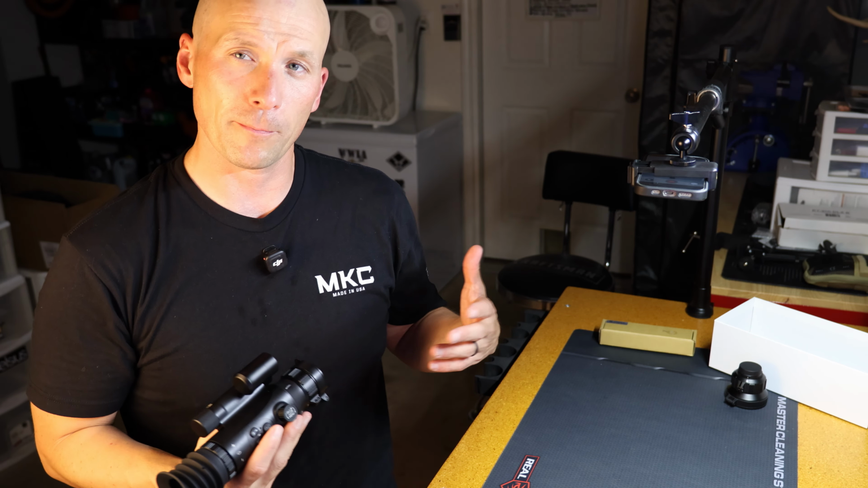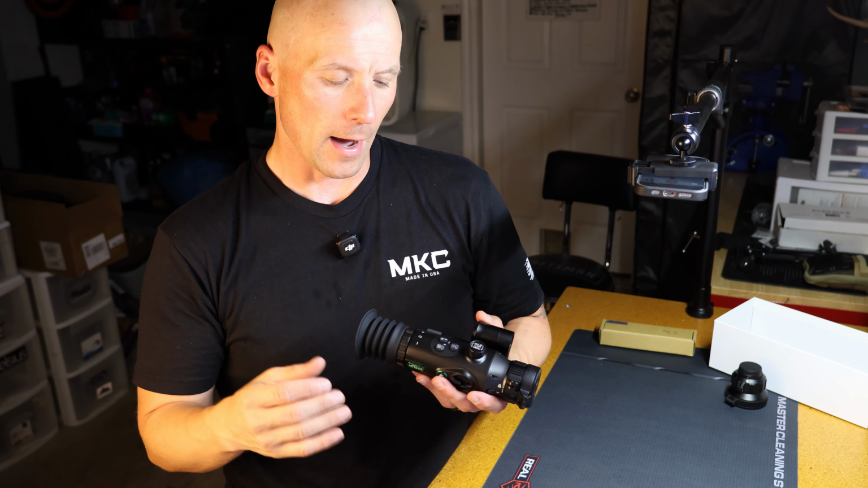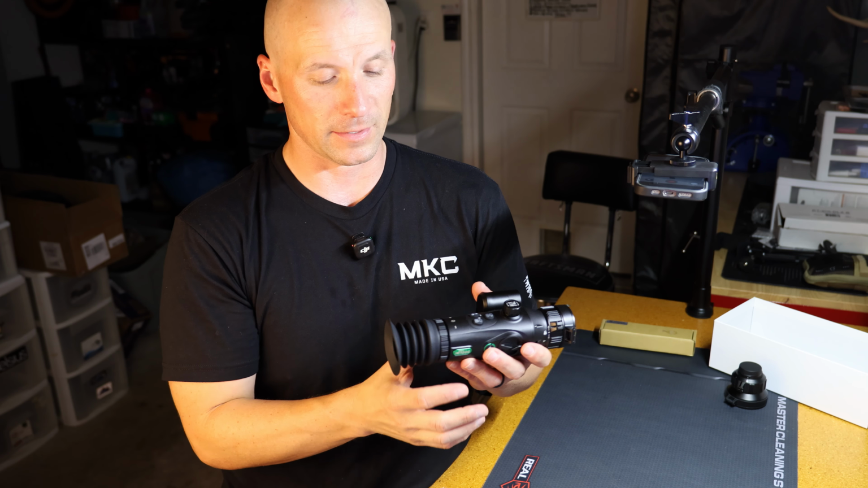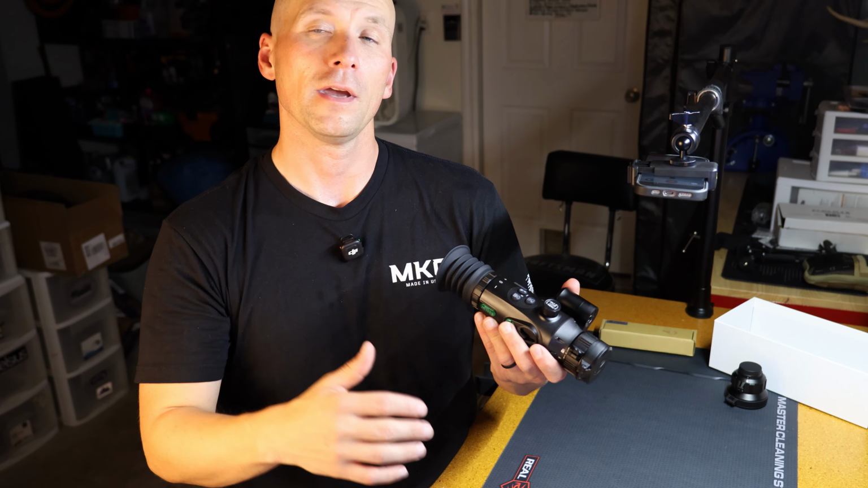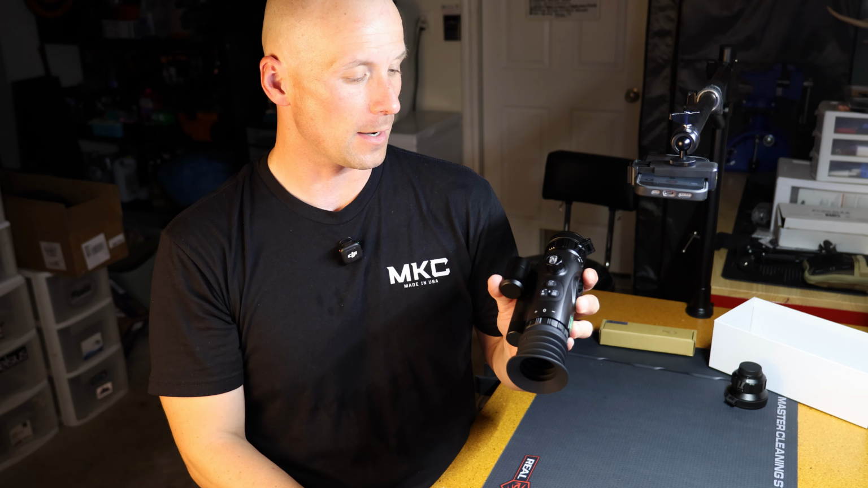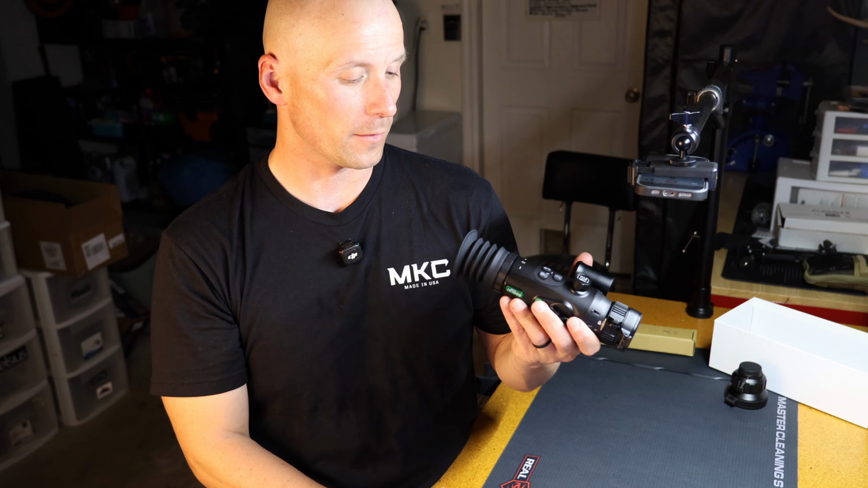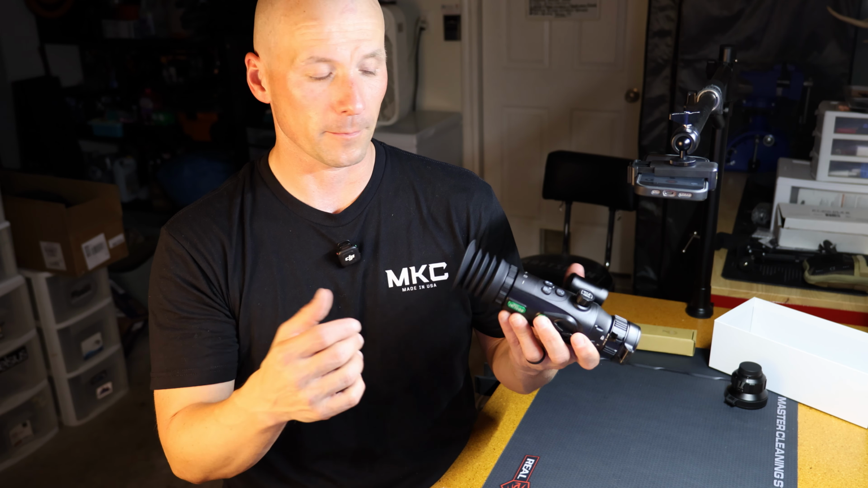This is a 3-part review that we're doing. I will be taking this guy to the range. We're going to mount it on a rifle, test the ballistics calculator, shoot it a little bit, and after that we'll get some animal footage. Hopefully I get some deer on the scope here and see deer through there.